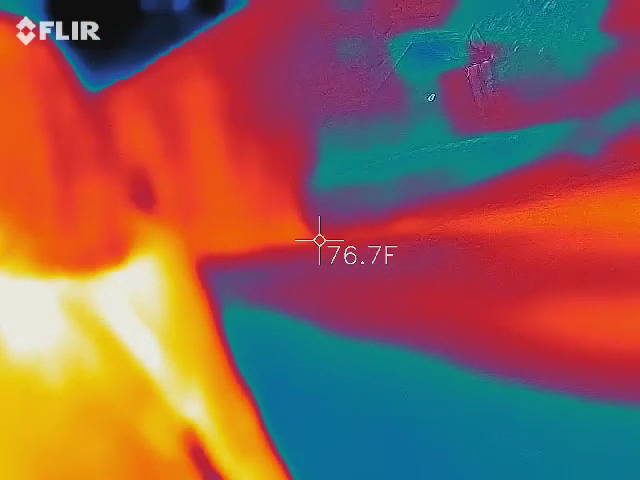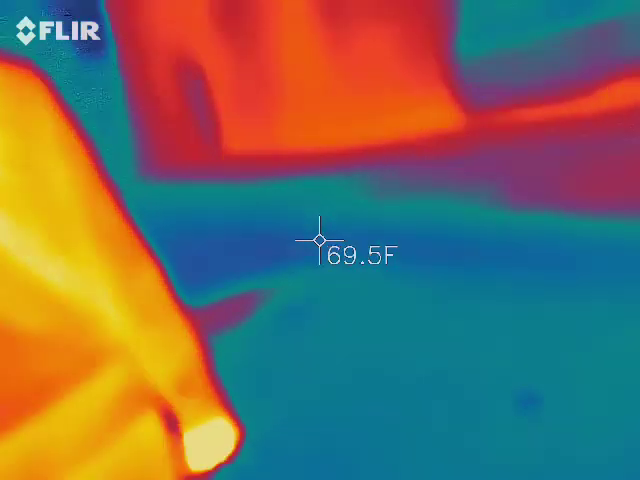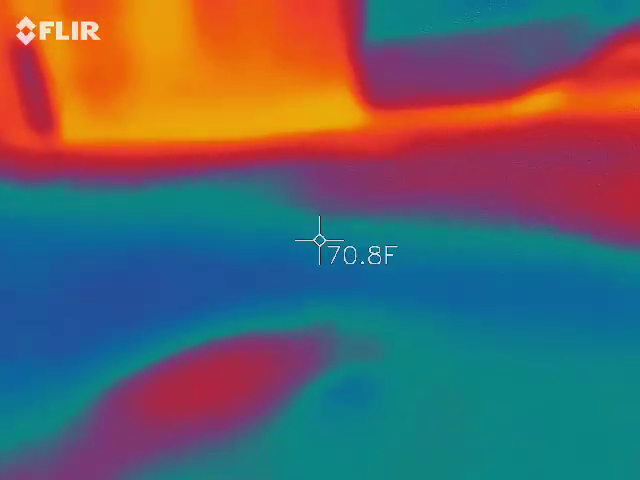Well, I know this works because it just flashed when I went past that box over there. Did it? Which box? There was an electrical box right there. Oh, yes. Okay, so it does work. Good.